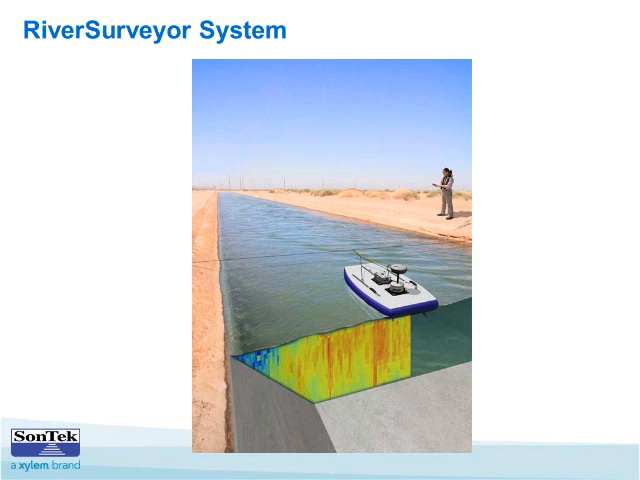So the exact same system with the same configuration can be used in a small channel like this or in a river as large as the Amazon. So that's just a brief overview of what the RiverSurveyor is. Again, it's a system that offers a number of neat features for measurement of discharge.